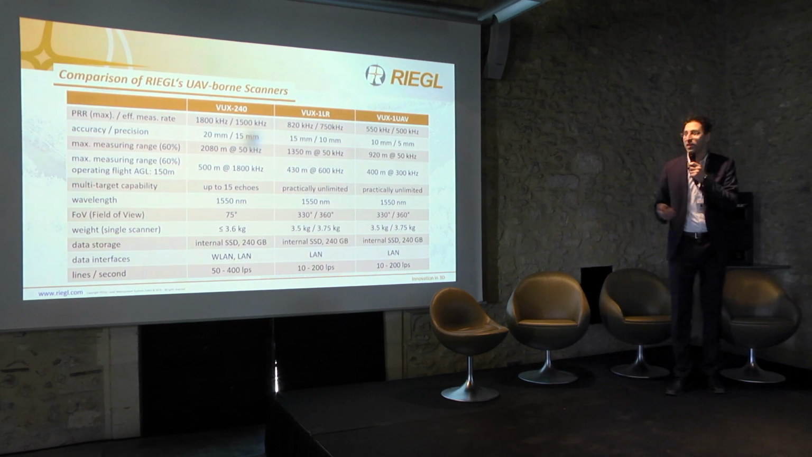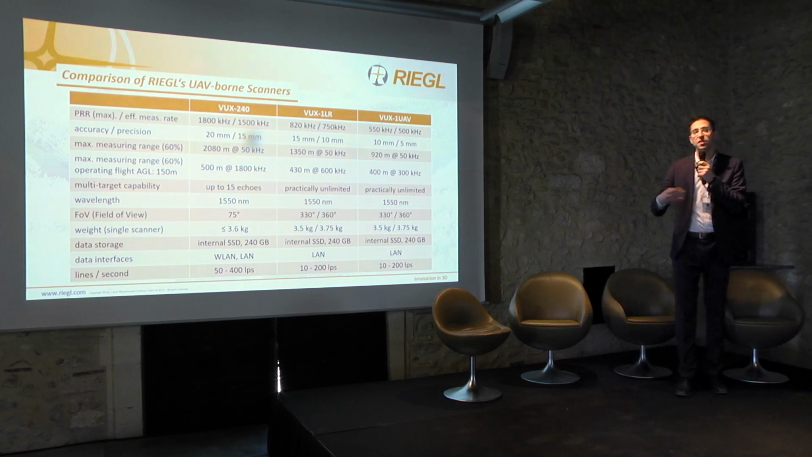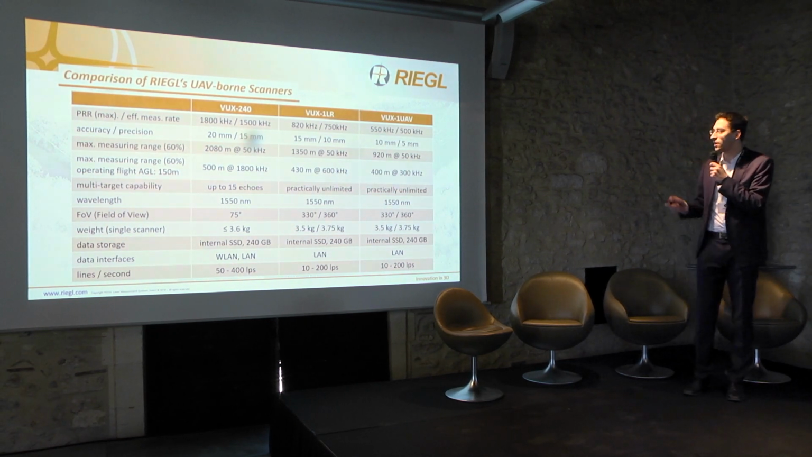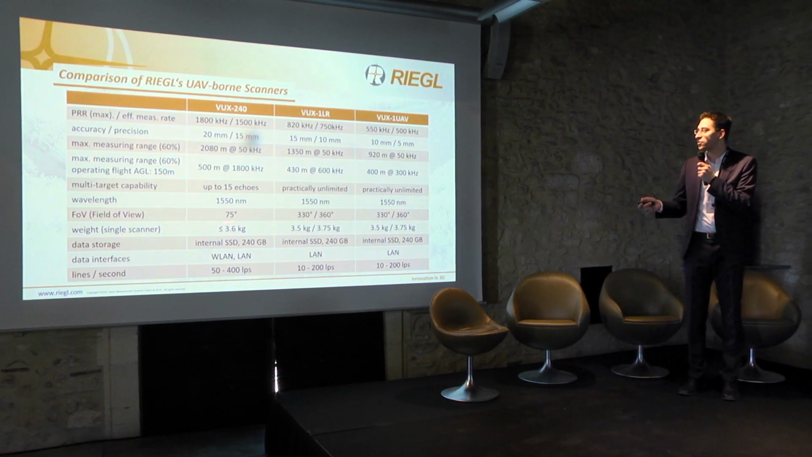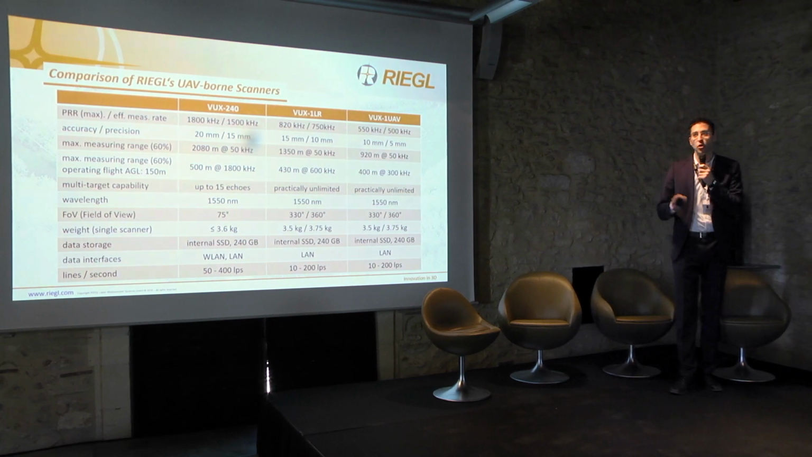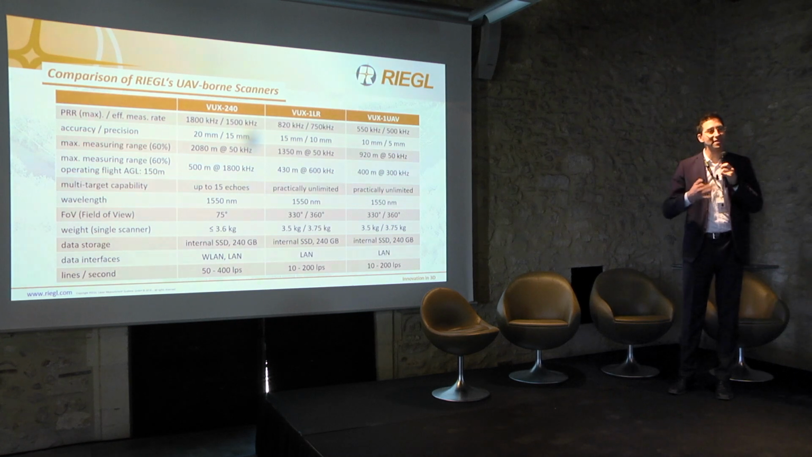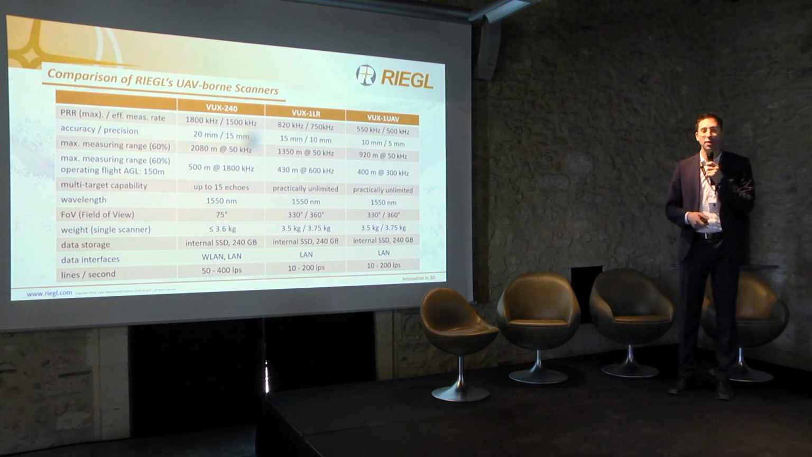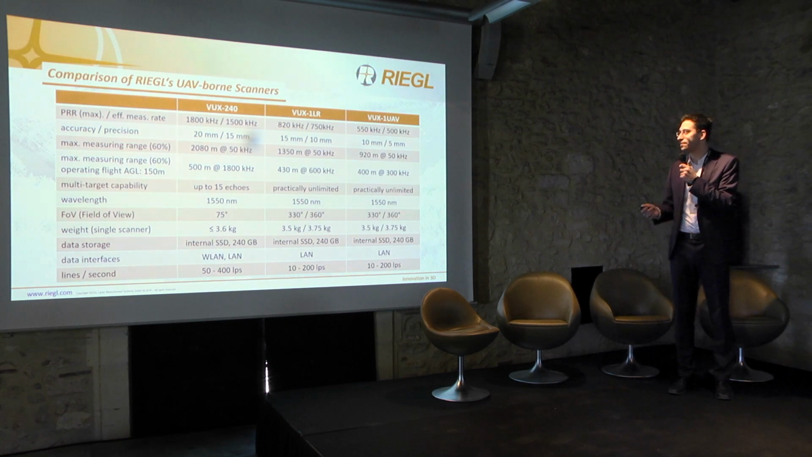The maximum measurement range is up to 2,000 meters with the lowest pulse repetition rate. The rest is almost the same, but of course, all these three sensors have around 3.5 kilograms. So they almost have the same weight. Even the VUX-240 is a little bit larger, but it's made out of carbon fiber, so it's a little bit lighter at the very end.